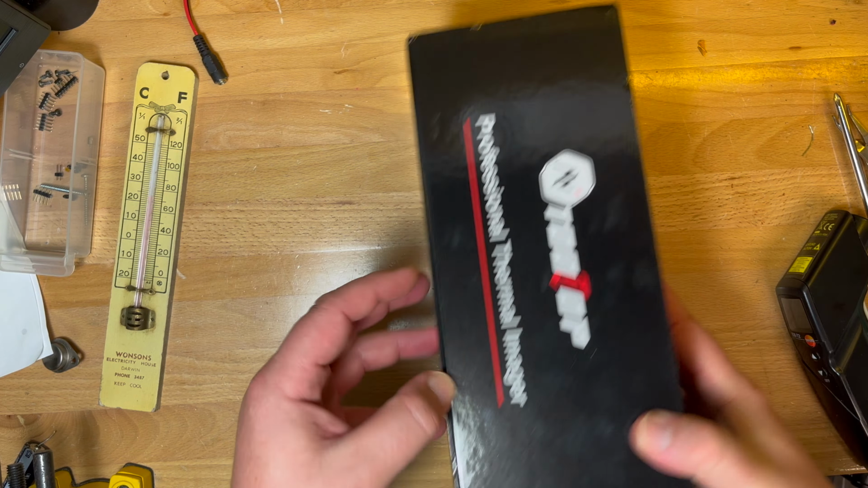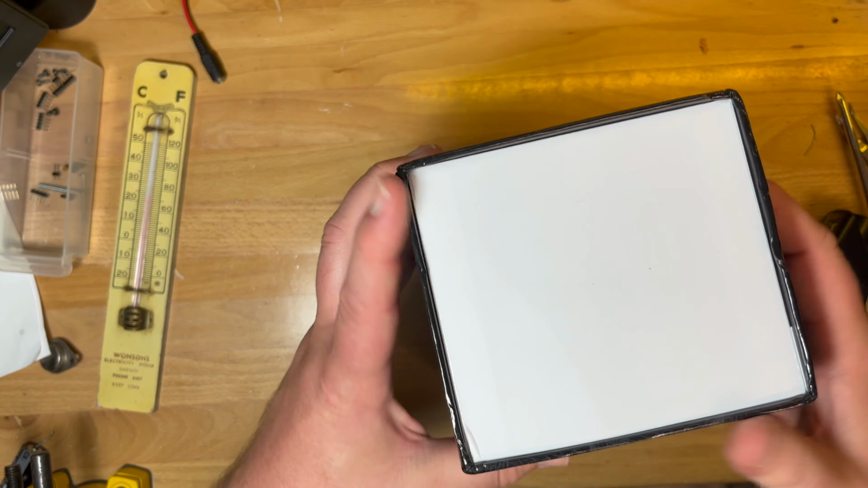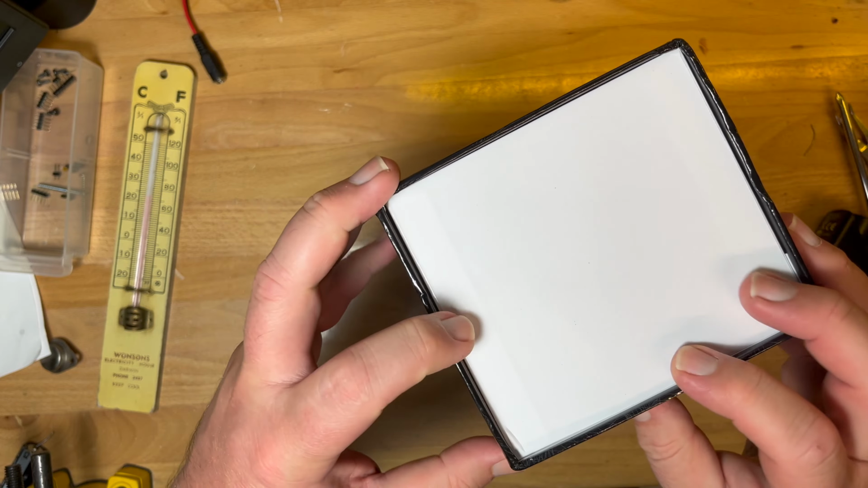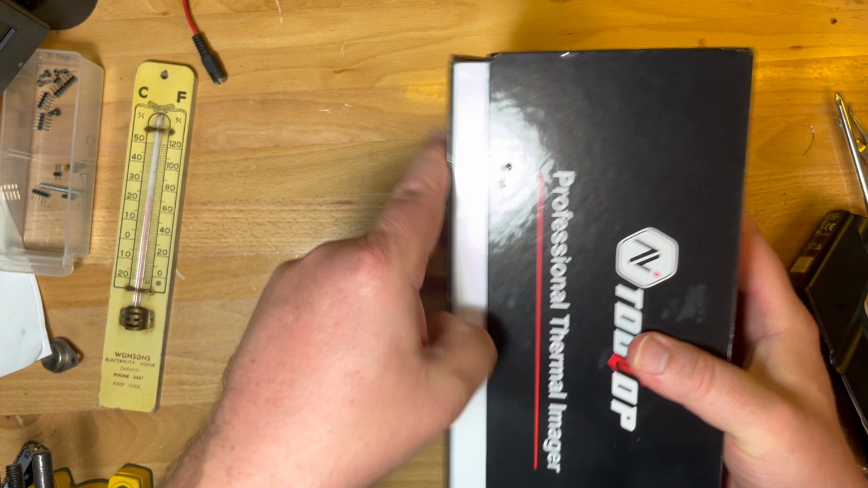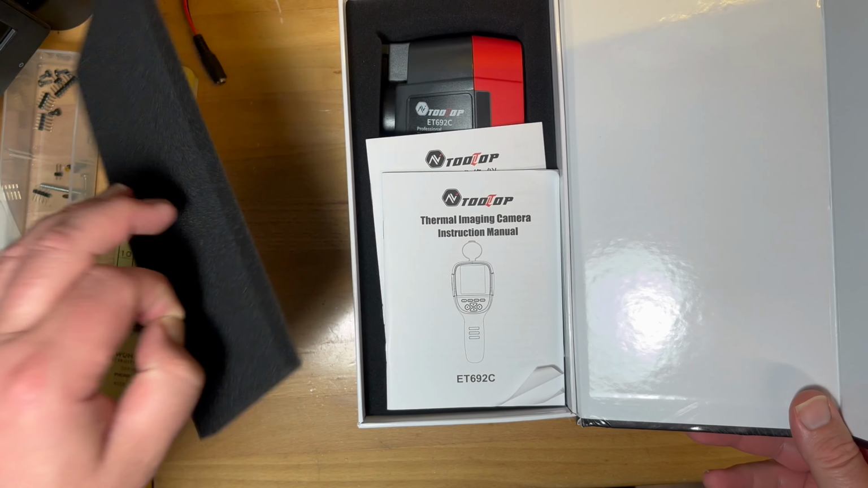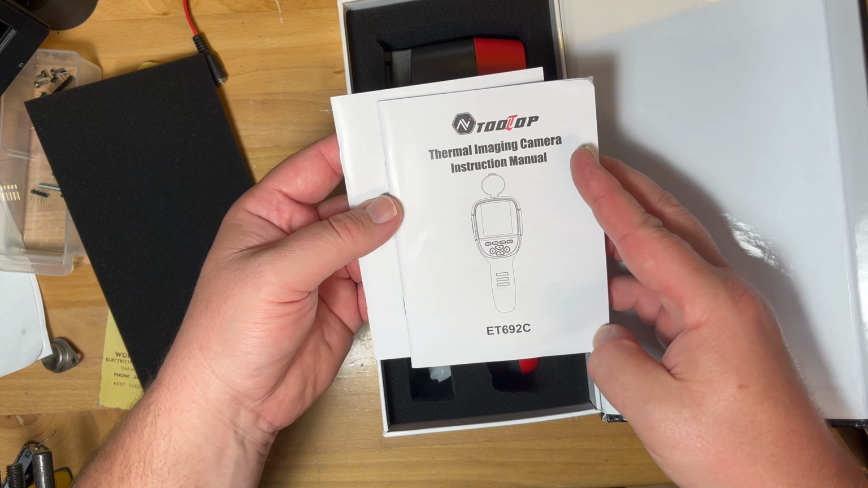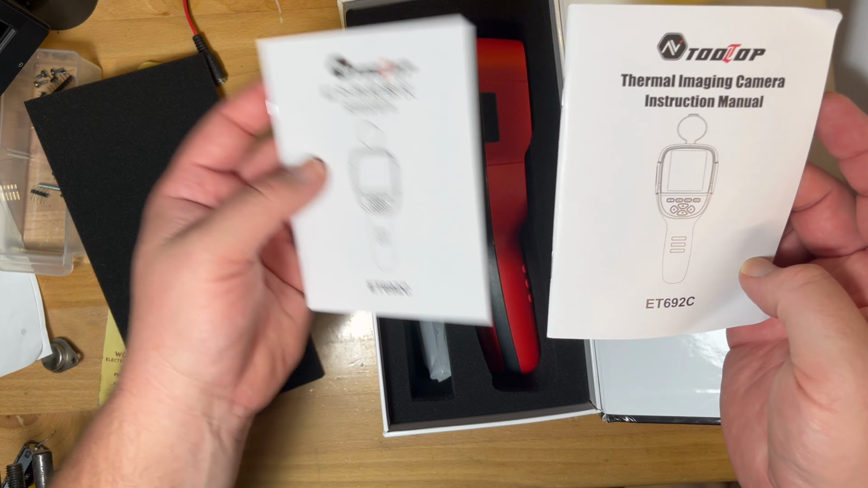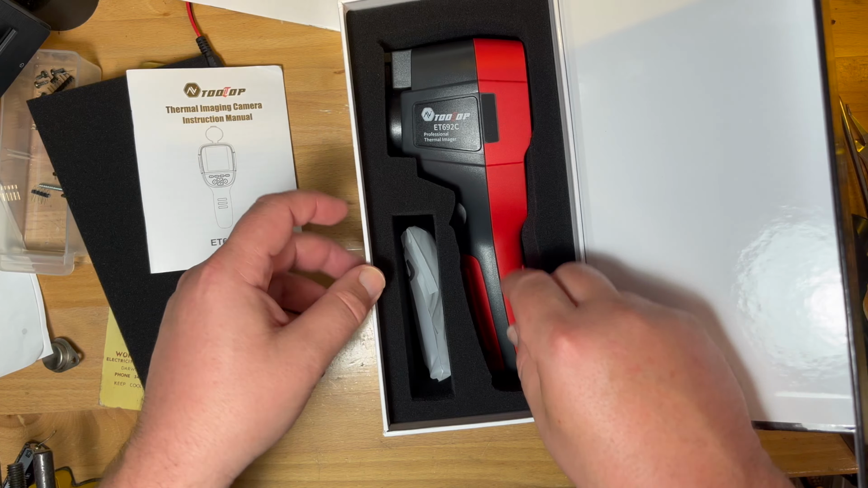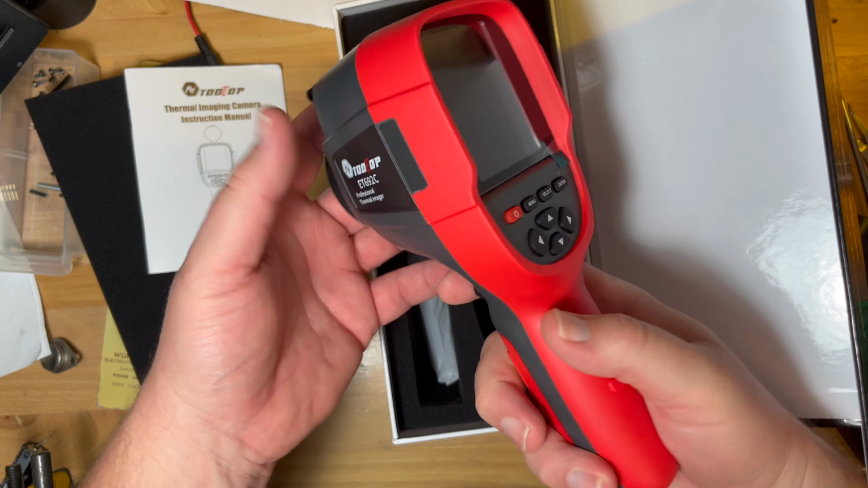Okay, don't know if you push it. Does it push open? I don't know. Oh, there we are. Quite easy actually. Here we go. ToolTop ET692C. Don't need that one. Right, okay, know exactly how to use it. Okay, there we go. Not too bad.